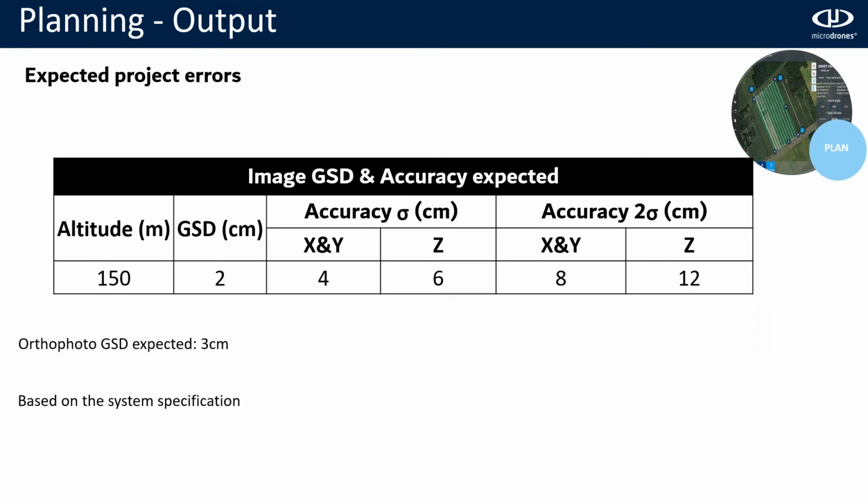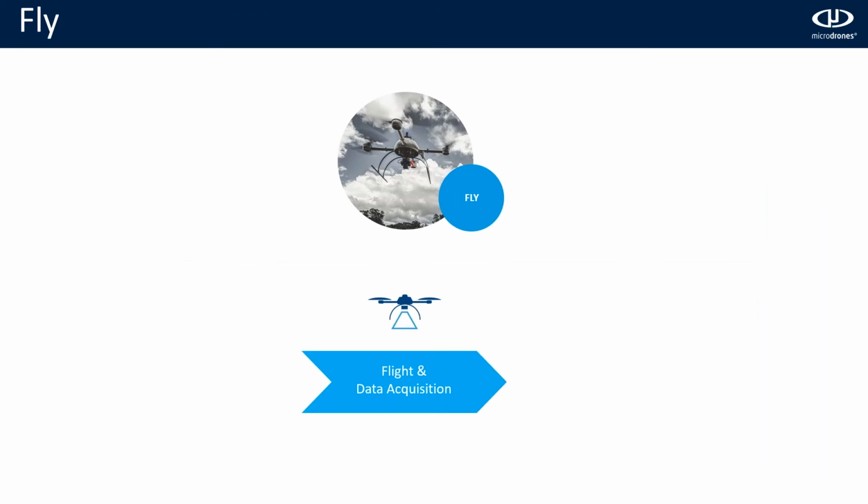Lastly, we are going to see what the expected errors for our project are. When we select 150 meters altitude with a GSD of 2 centimeters, this means that we expect an accuracy of 4 to 6 centimeters for 1 sigma and higher for 2 sigma. For the orthophoto generated, the GSD that we expect to accomplish is 3 centimeters, and these error expectations are based on the system specification.